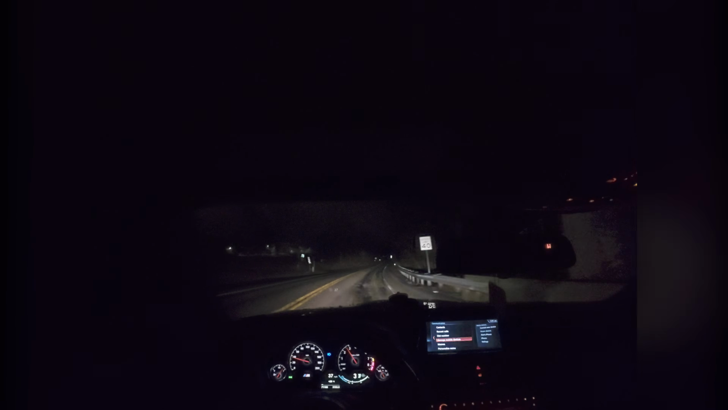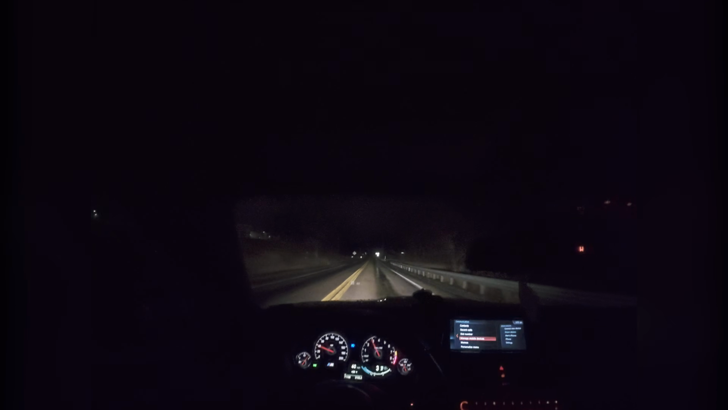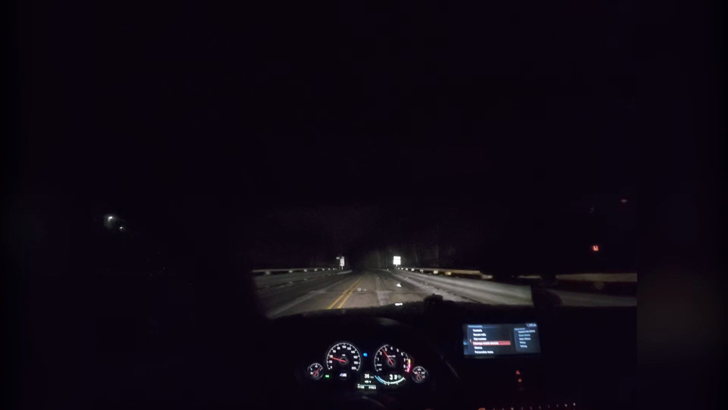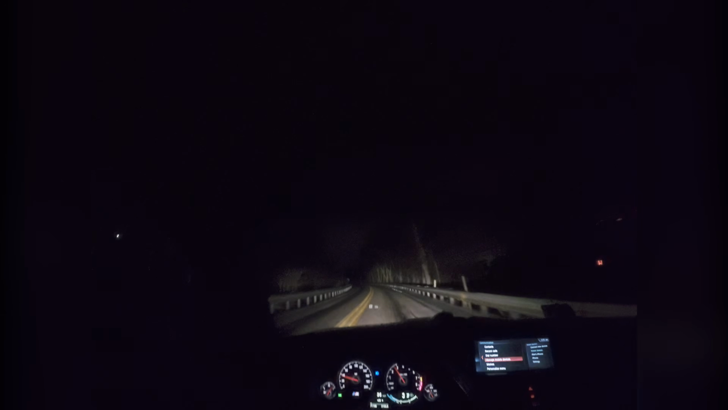So you know it's a little finicky. You want to definitely take your time if you're driving in weather like this. Now me, I'm just doing the speed limit. I know it's wet coming through here. That little bit of ice, I don't know why that was there, but whatever. But yeah, just definitely take it easy.